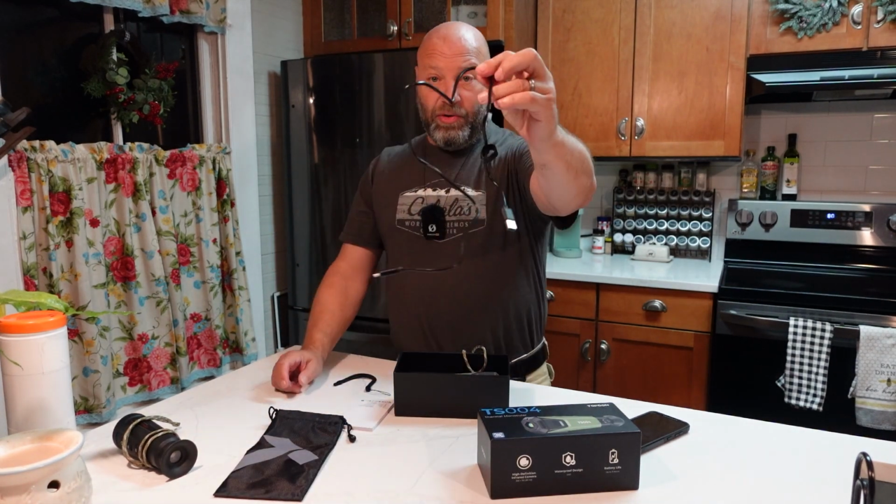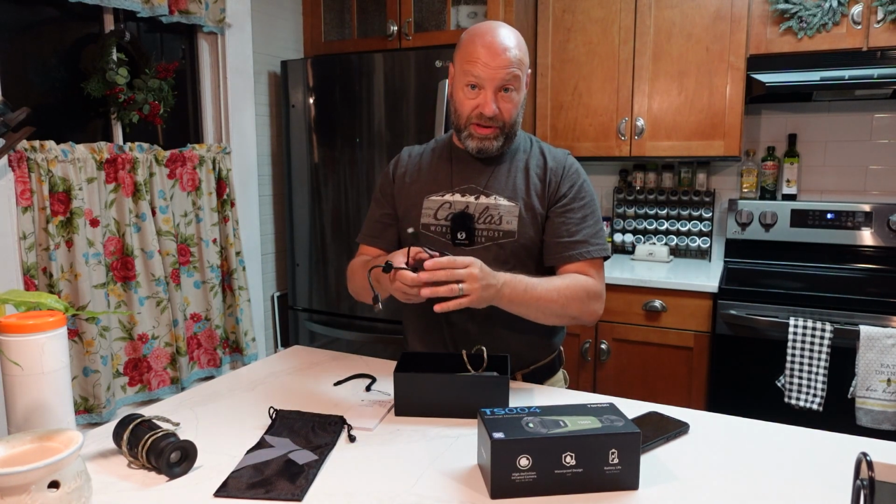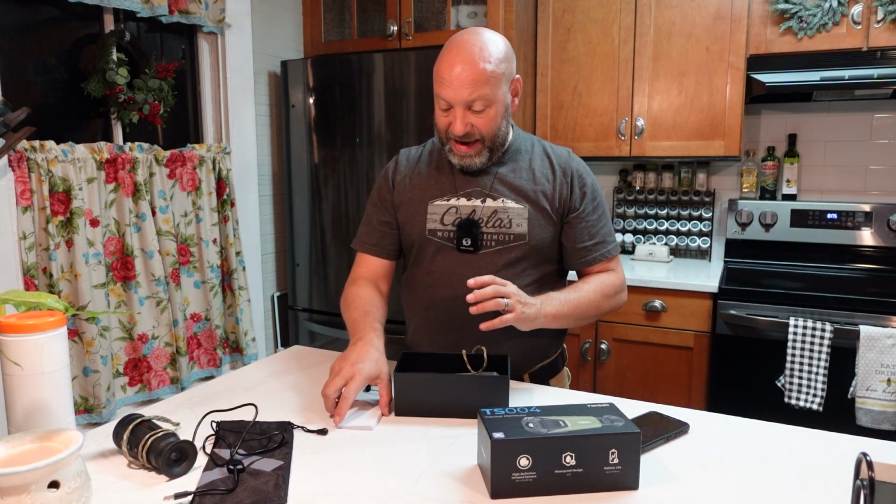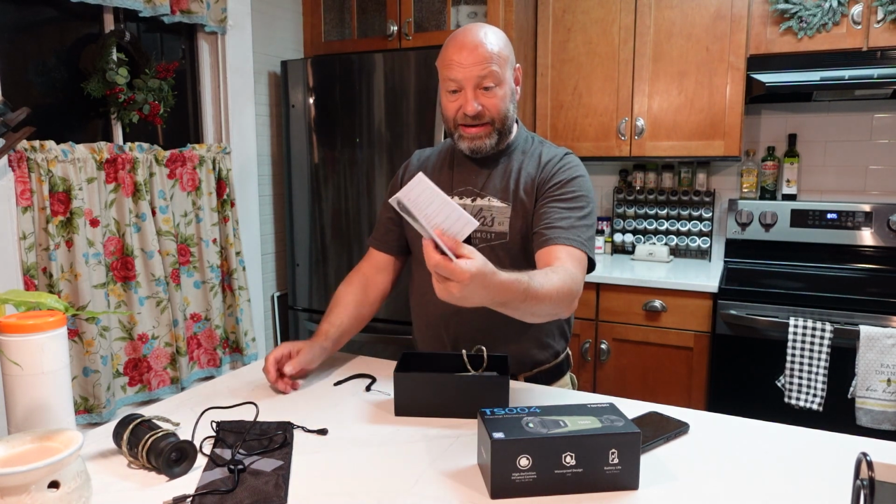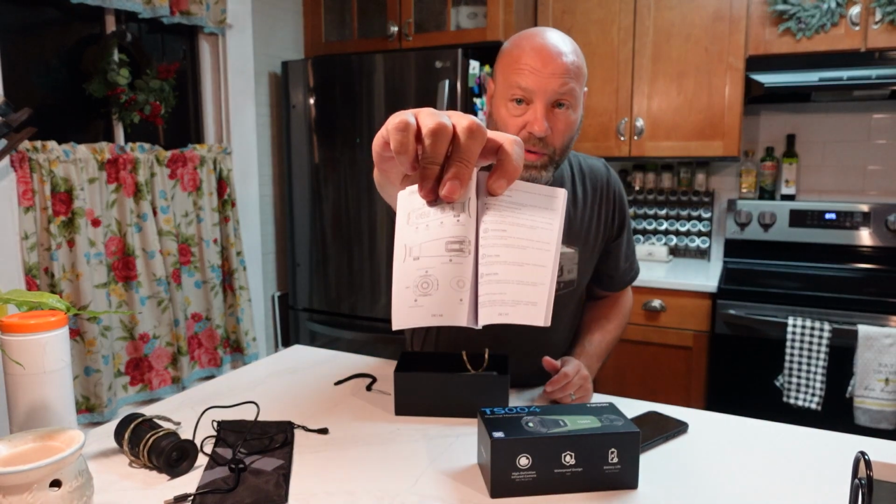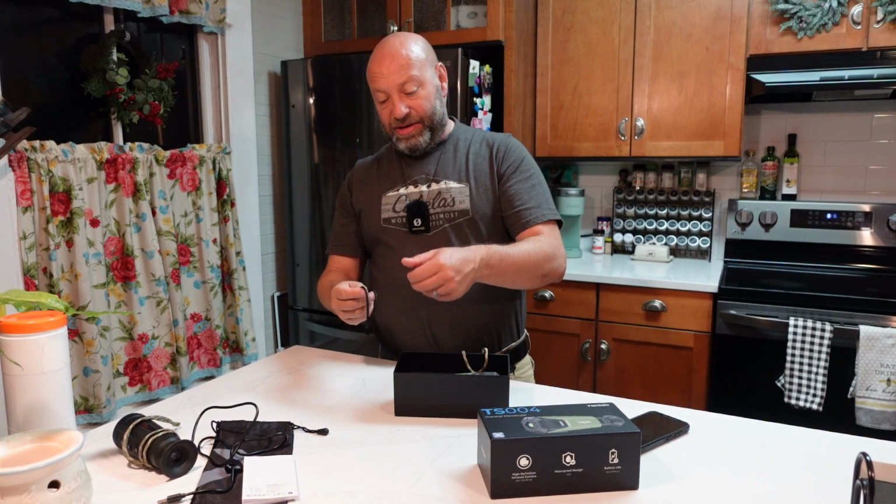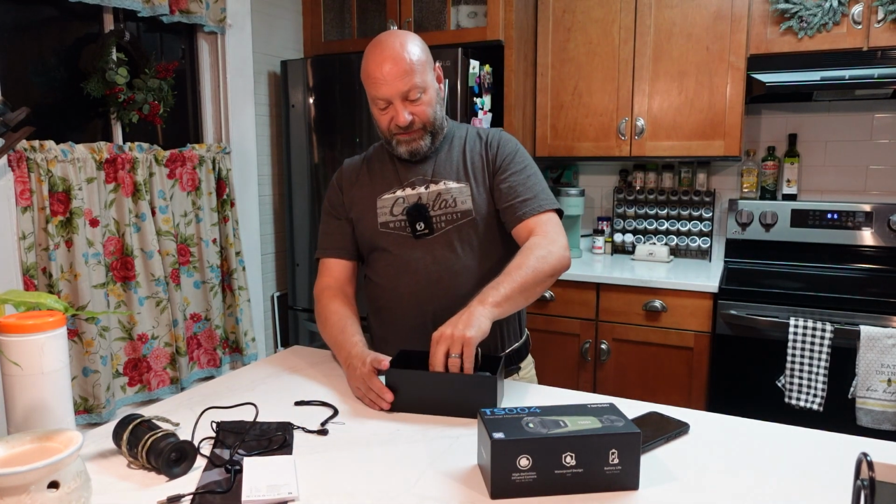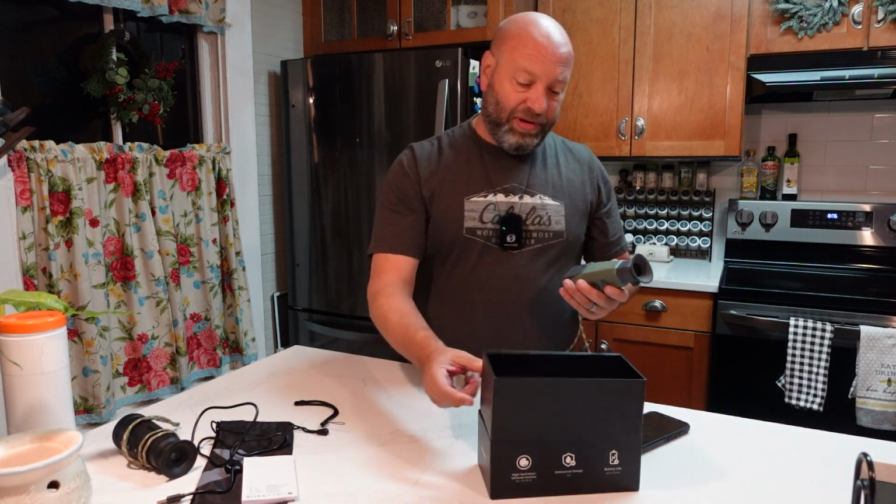It comes with a very good quality charging cord and transfer cord to transfer your images and videos because it does record both. And you get an instruction manual right here too that's going to tell you how to work everything on this thing, what it does, how it works, the whole setup on this incredible thermal. We're going to cover the specs, and then you also get a little lanyard, okay? I put a lanyard on here myself again, and it is in this nice package setup in here. We pull it out of here. Let's move this stuff off to the side.